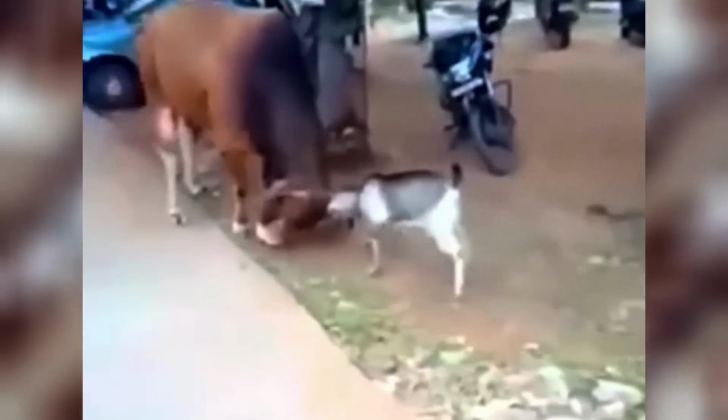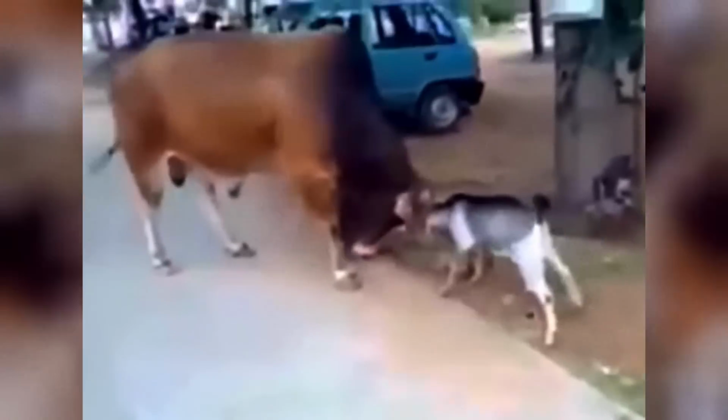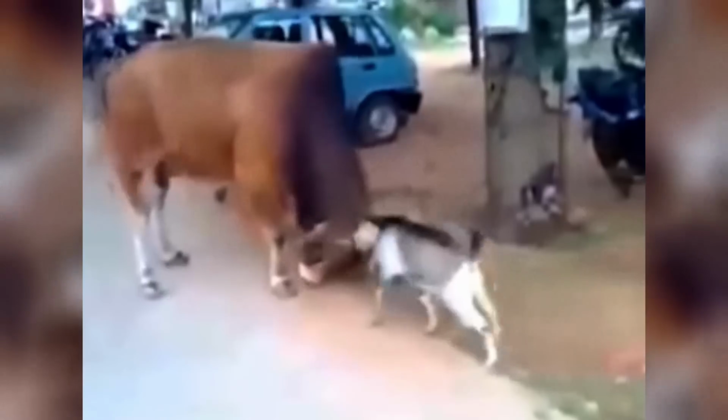Right here we see quite the standoff. These guys are definitely not in the same weight class, but they are going to square off anyway. Good on this little goat who is not backing down. This reminds me of that quote, it's not the size of the goat in the fight, but the size of the fight in the goat. I love how the bull just gives him a little nudge and flies away.